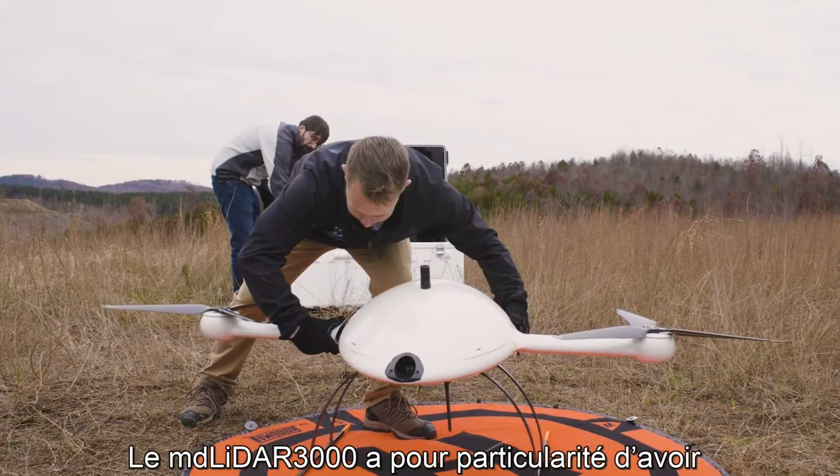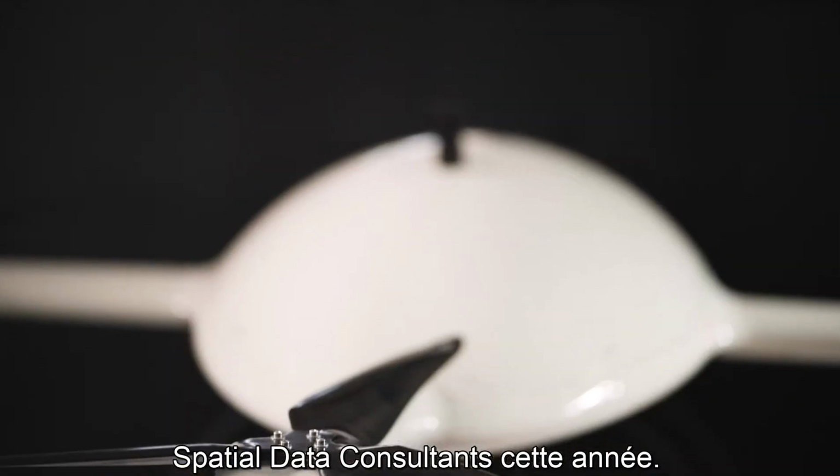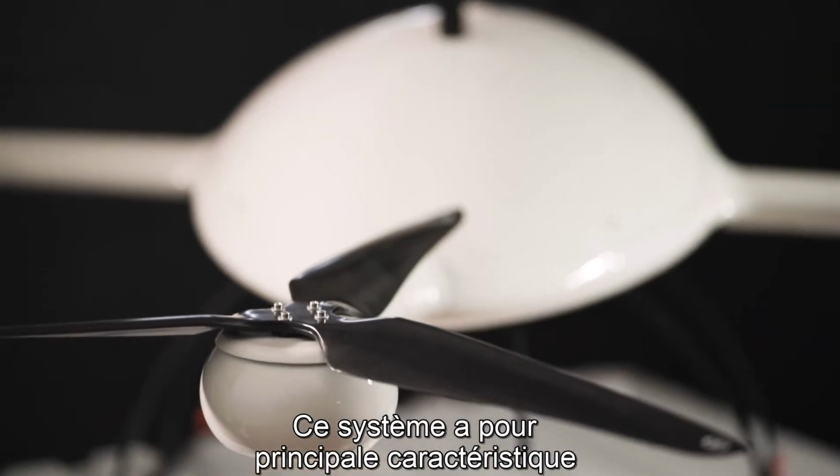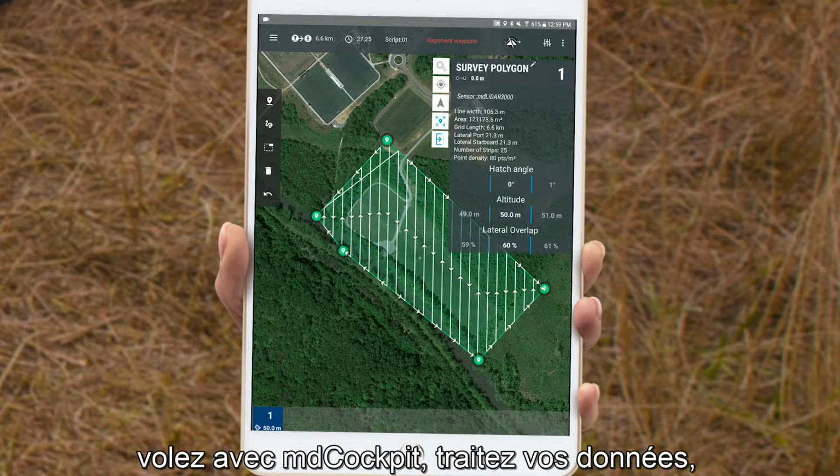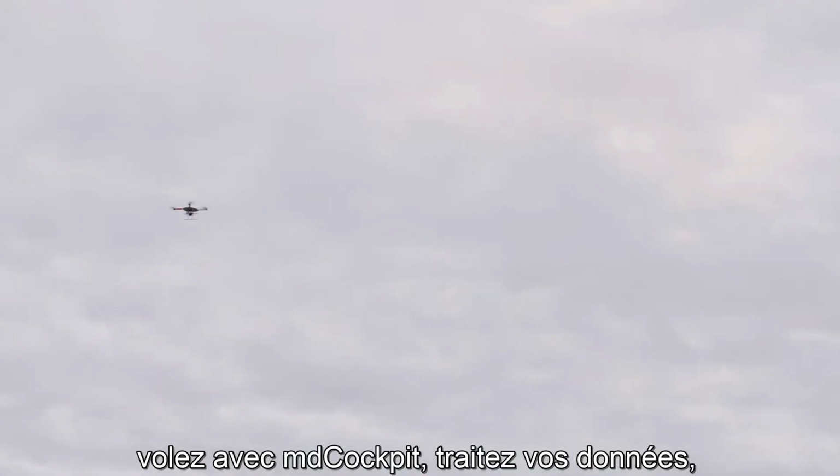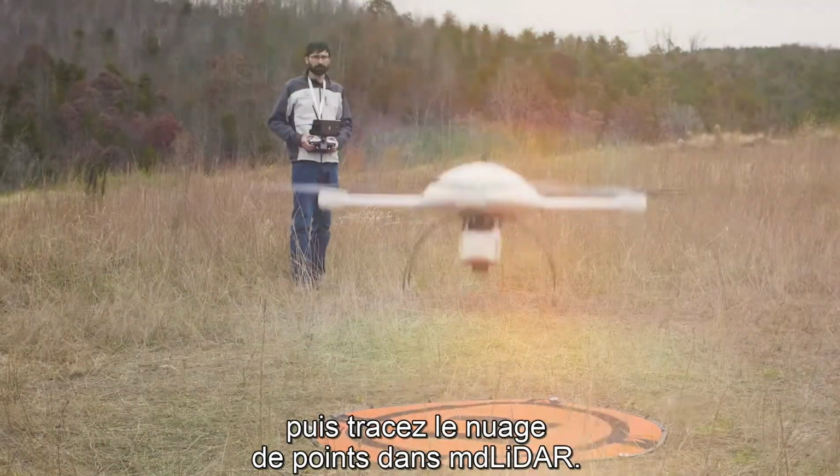What's special about the mdLiDAR3000? We just released it, partnering with Spatial Data Consultants earlier this year. Some of the great features of this system is a fully integrated solution from start to finish. You plan your mission in MD Cockpit, fly it in MD Cockpit, as well as process your data and produce your georeferenced point cloud in our mdLiDAR software.